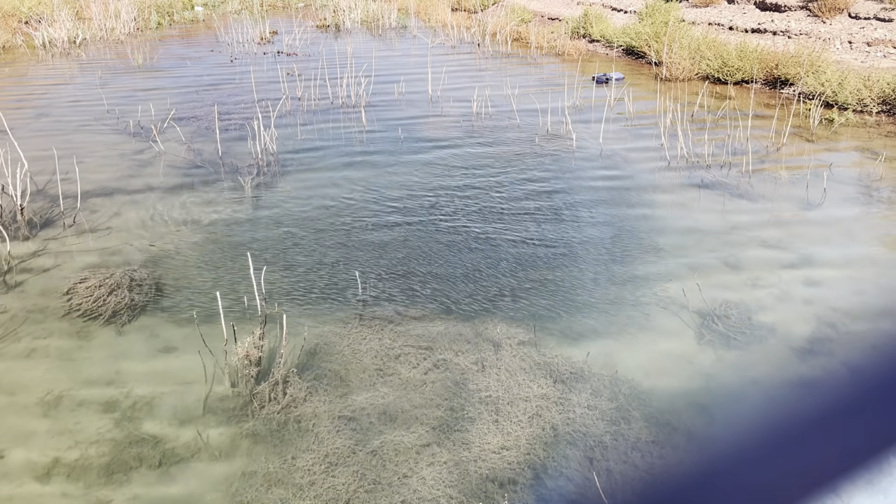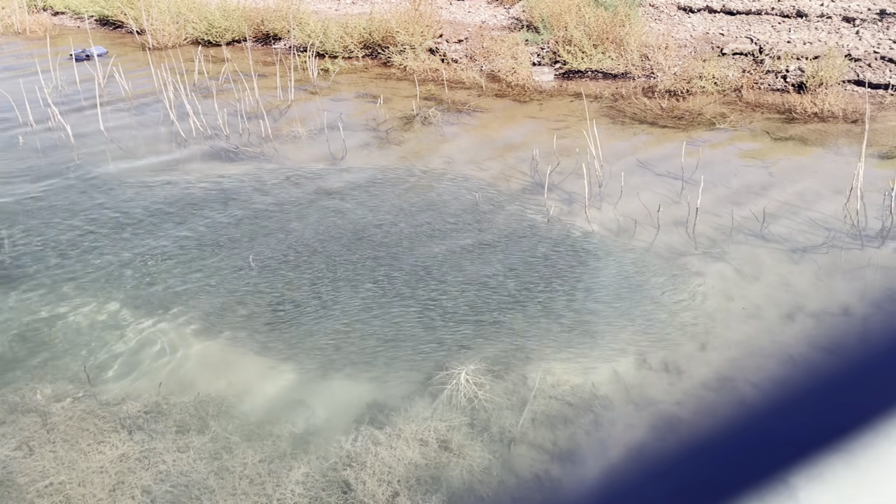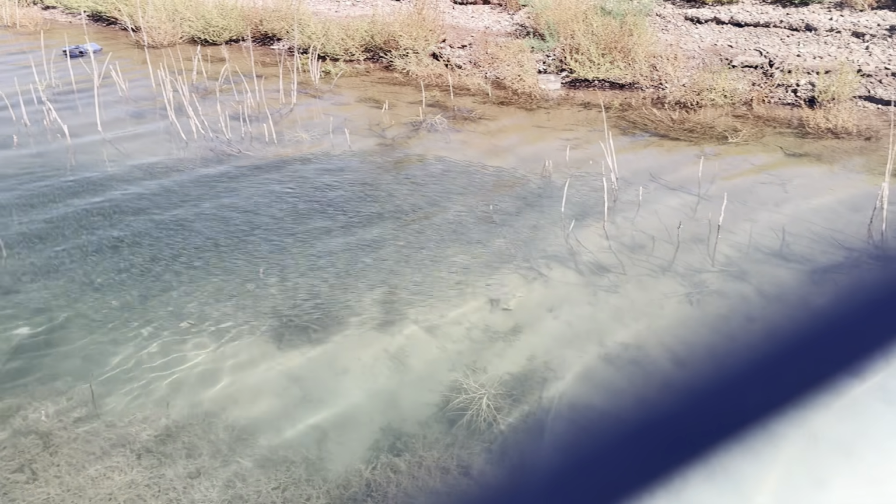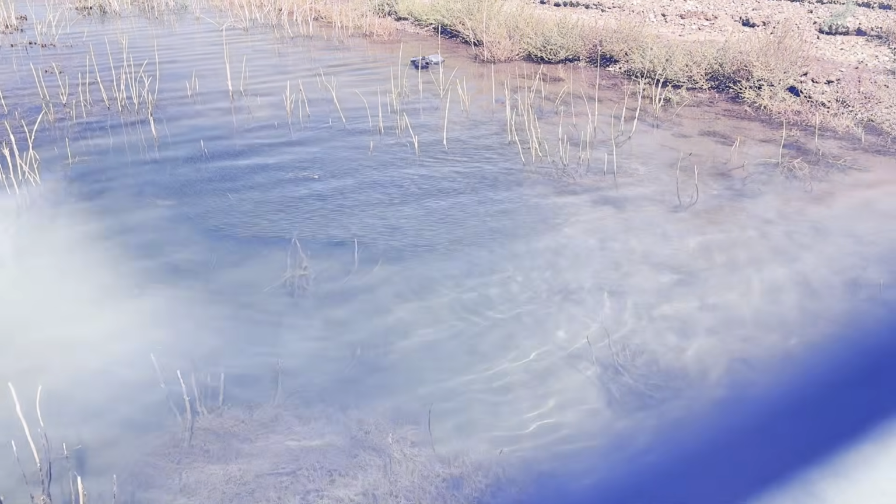That giant school of bait is just hanging out back here. Occasionally those fish will push it out to the mouth of the cove, and then you get those striper boils and everything else, but this right here is exactly why there's so much life in this area.